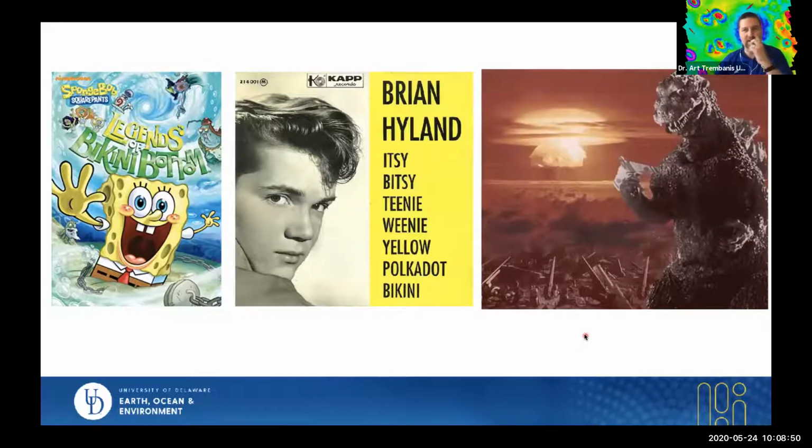If I were to ask my kids or folks of their age group to have a word association with bikini, they probably think, well, that's where SpongeBob lives in Bikini Bottom. If I go back to another generation, they might think of Brian Hyland's 1960 "Itsy Bitsy Teeny Weeny Yellow Polka Dot Bikini." And if you go back even further, of course, bikini is connected very directly to